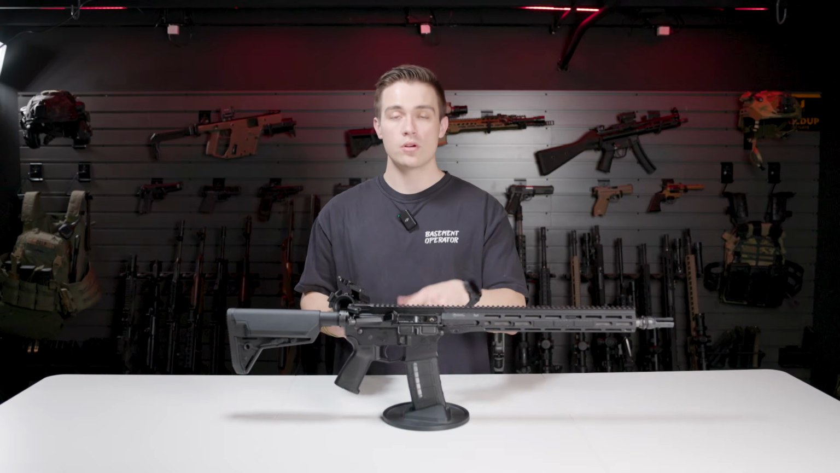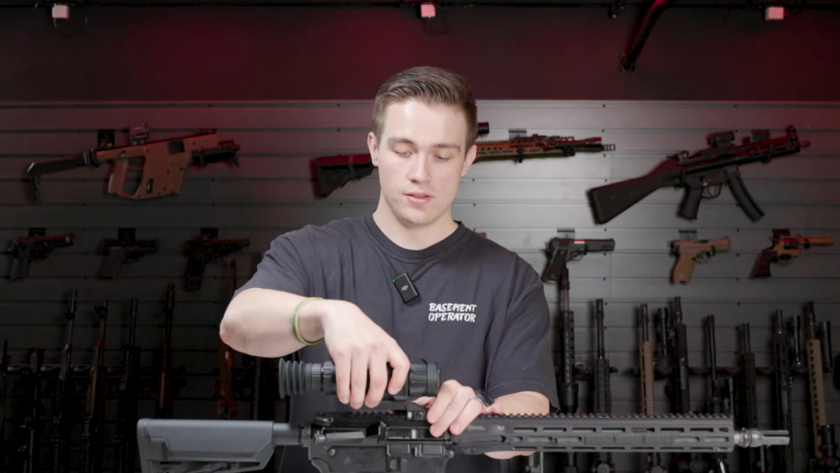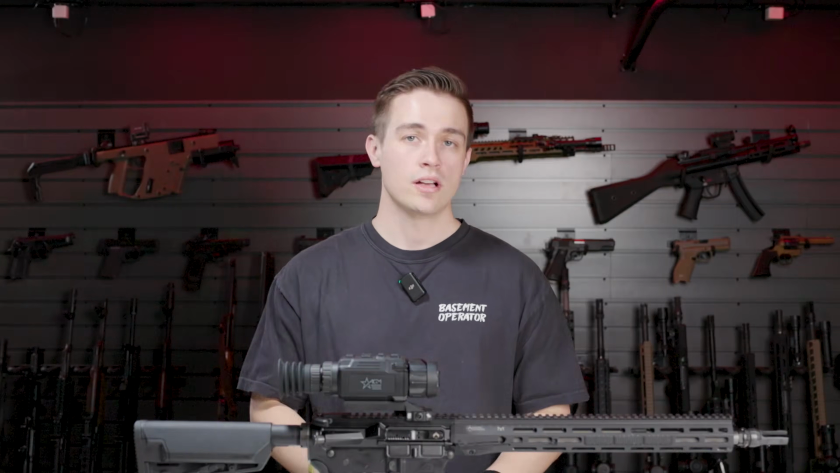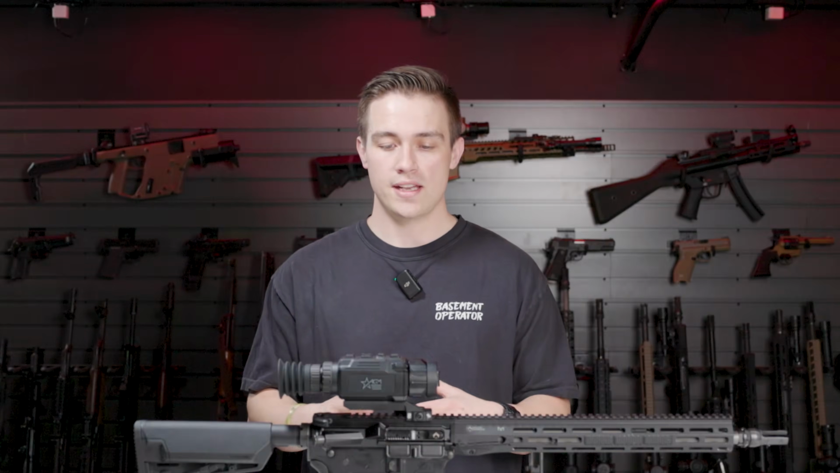As long as you know where you're placing this and what your eye relief needs to be, it's super simple and super intuitive. So this Ballistic Advantage has T-marks on the top. I know I placed it at T-mark 10, good to go. I move it to a different rifle. It's just super easy to bounce it between the different setups.